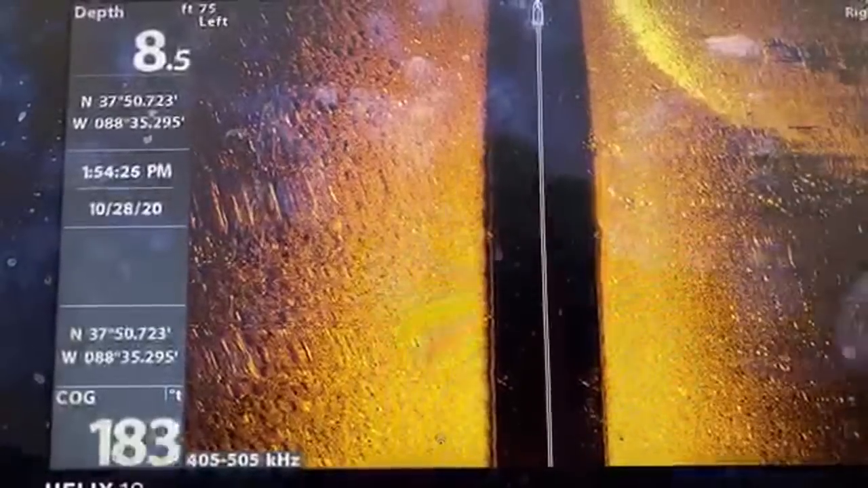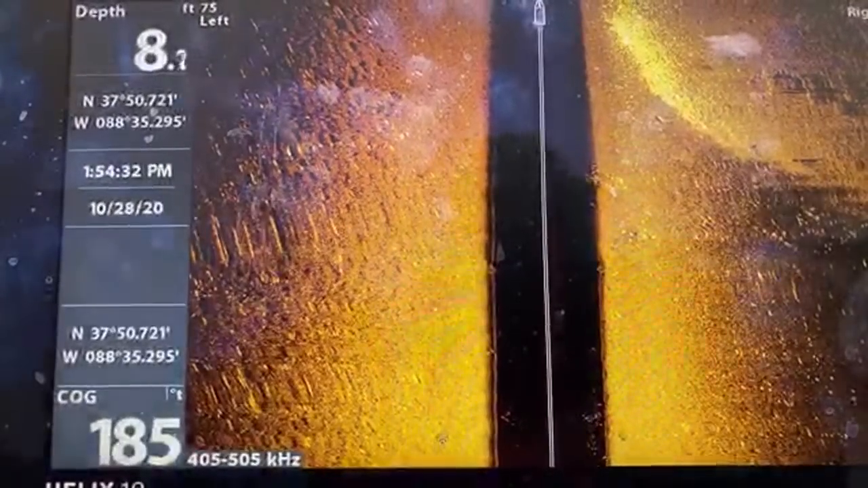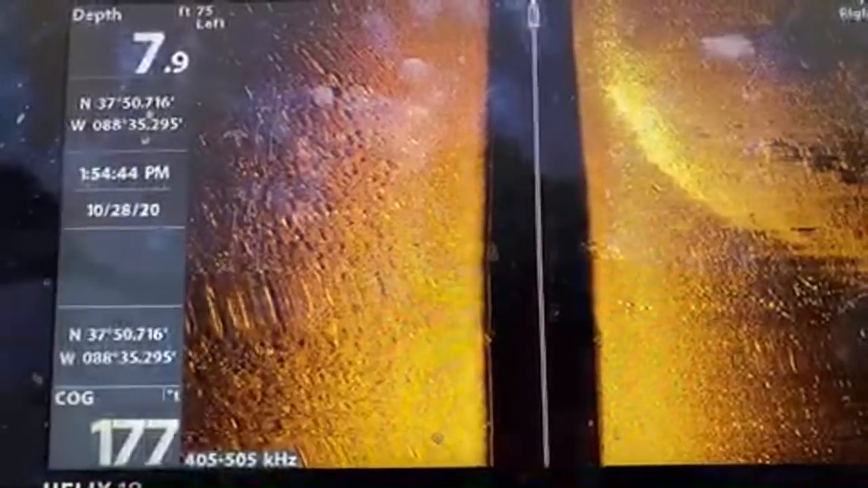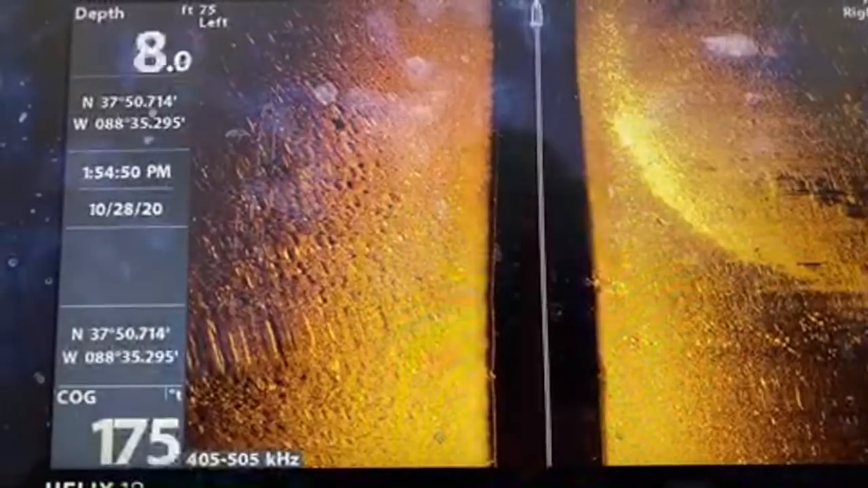Now if you'll see, there's a little bit of a different halo effect, little shadows and a little brightness. That is the density. That may be like a sandy bottom. So we're actually getting into shallower water, so you'll see the narrowness of the boat, and the black spot gets a little bit narrow. That's because we're going into shallower water.